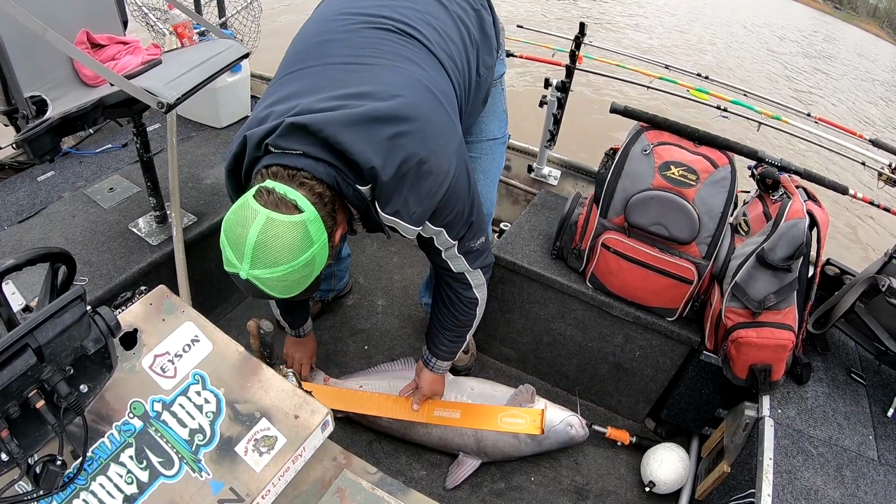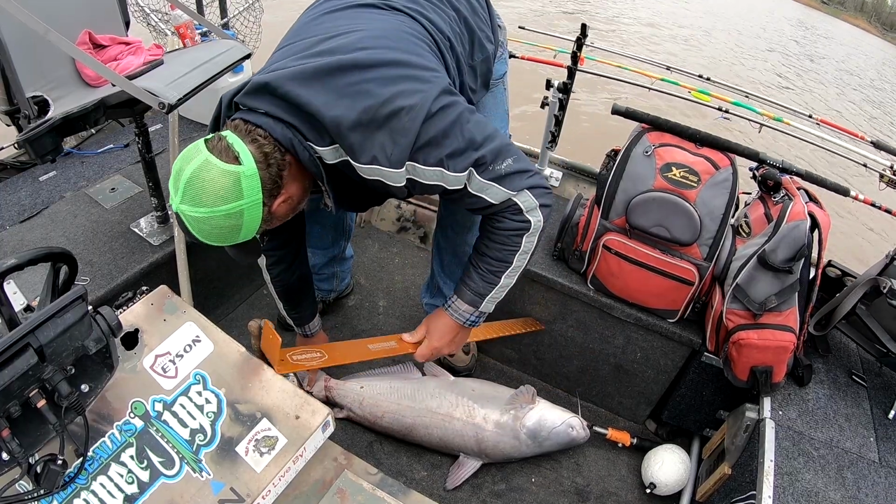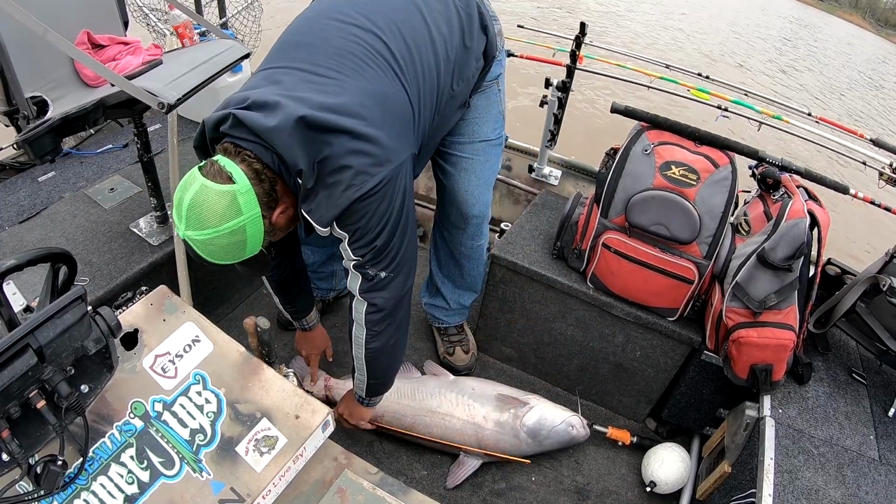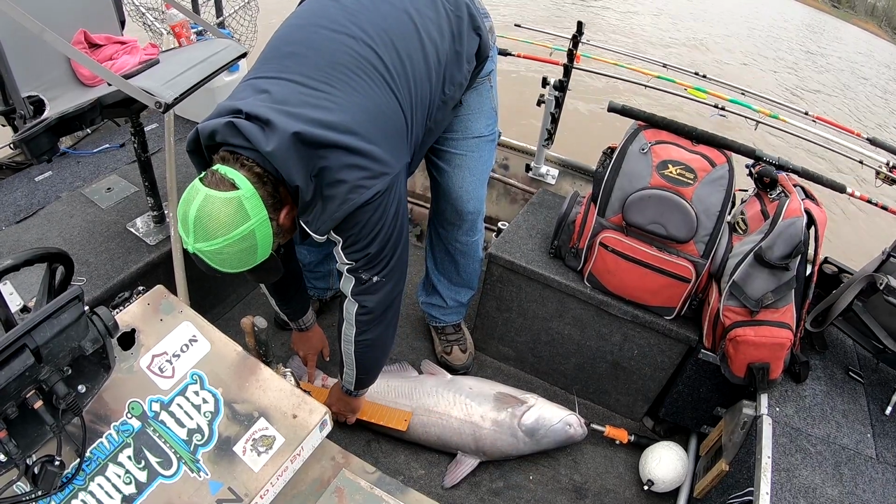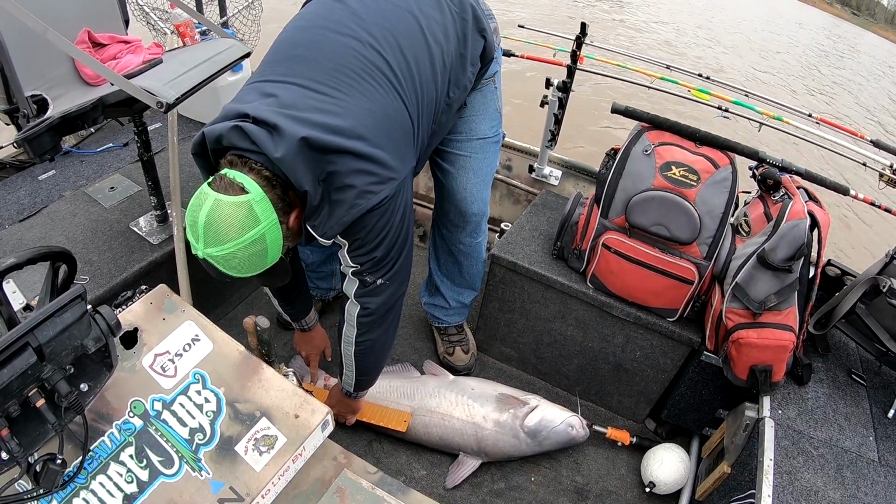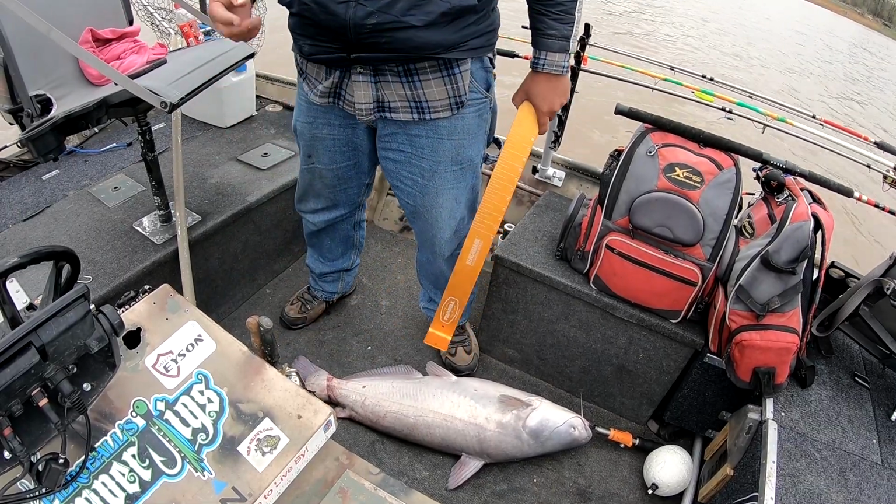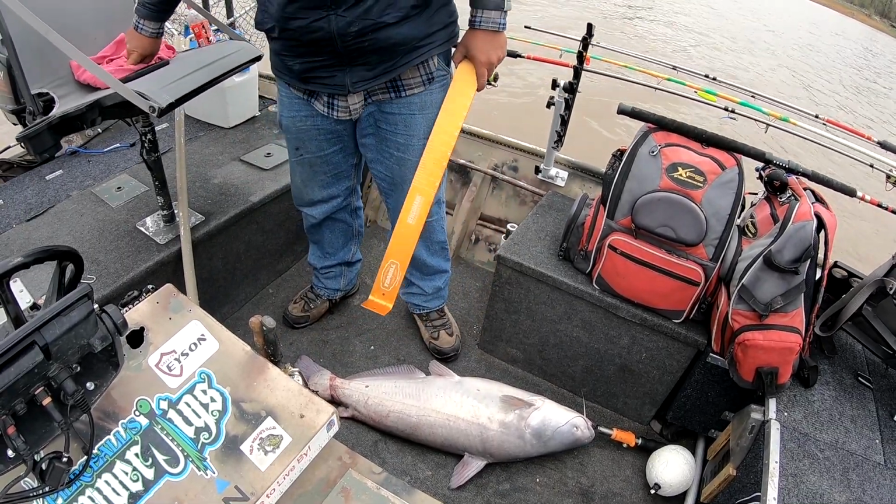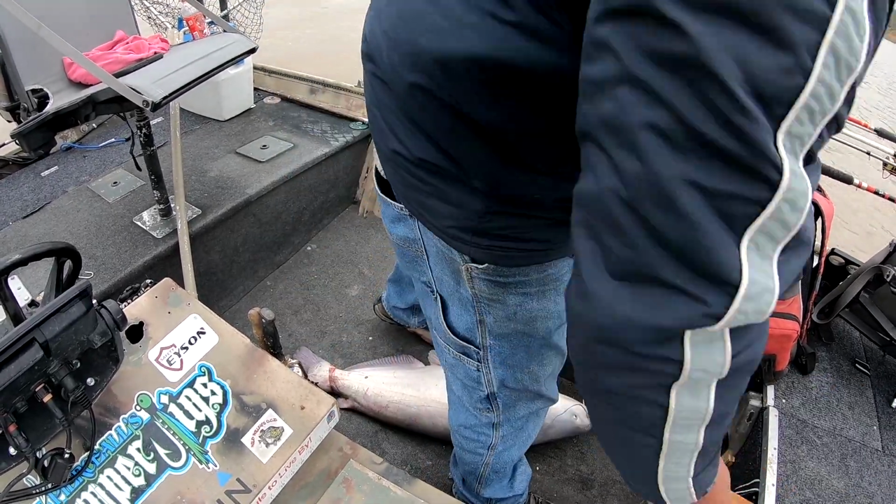Close to the tail, another 6 inches. Roughly about 38 and a half, 39, somewhere in there.